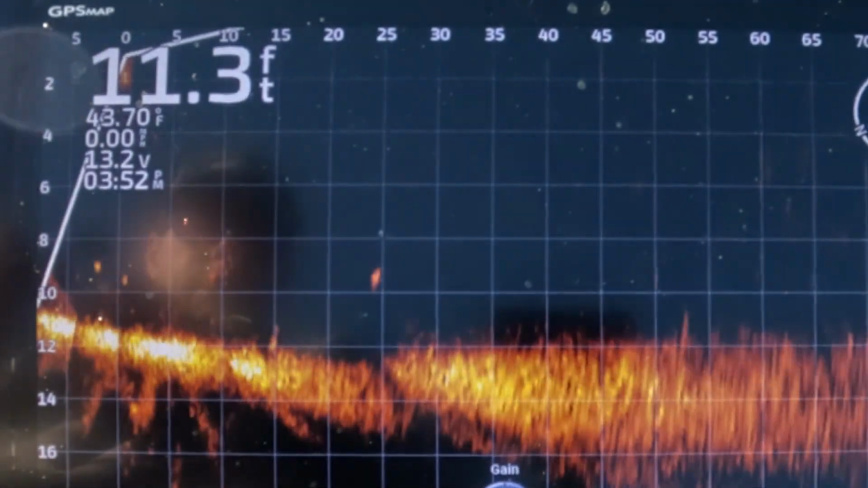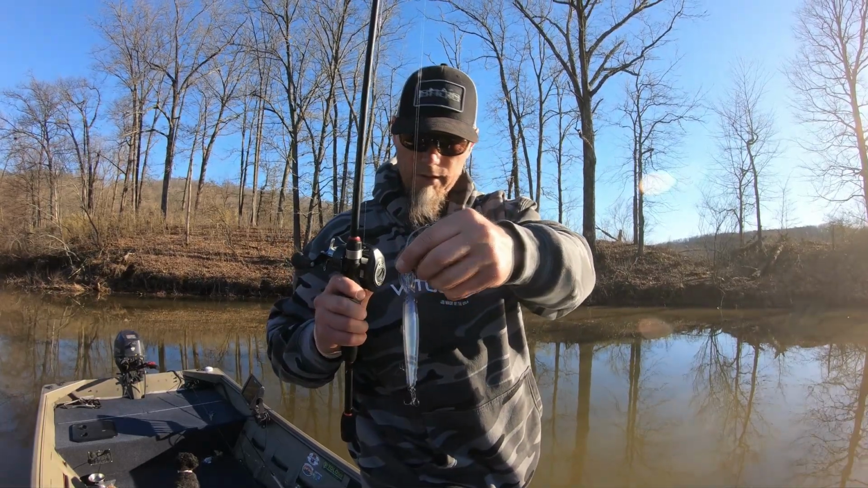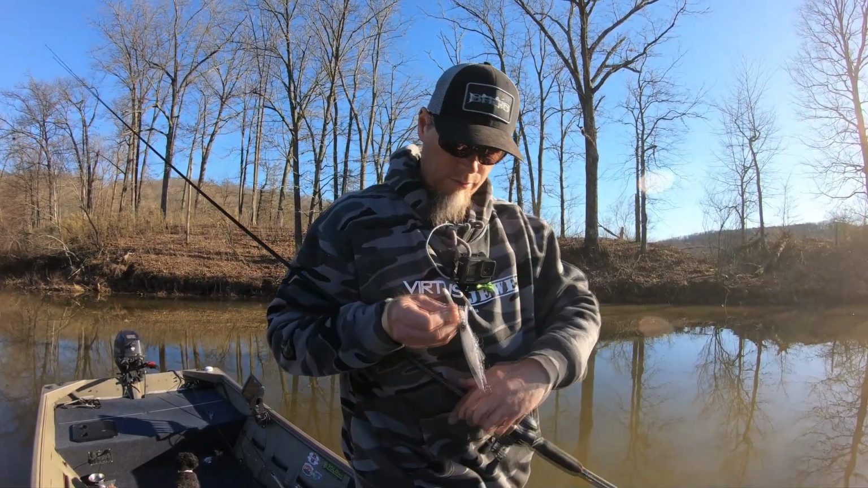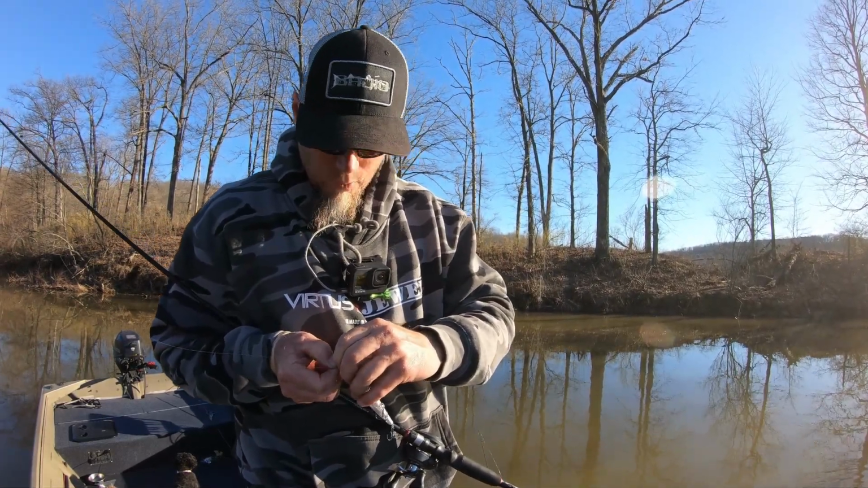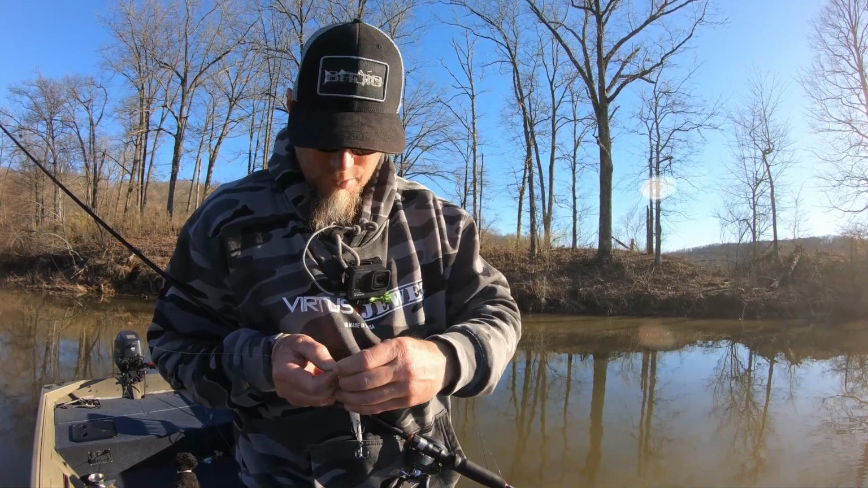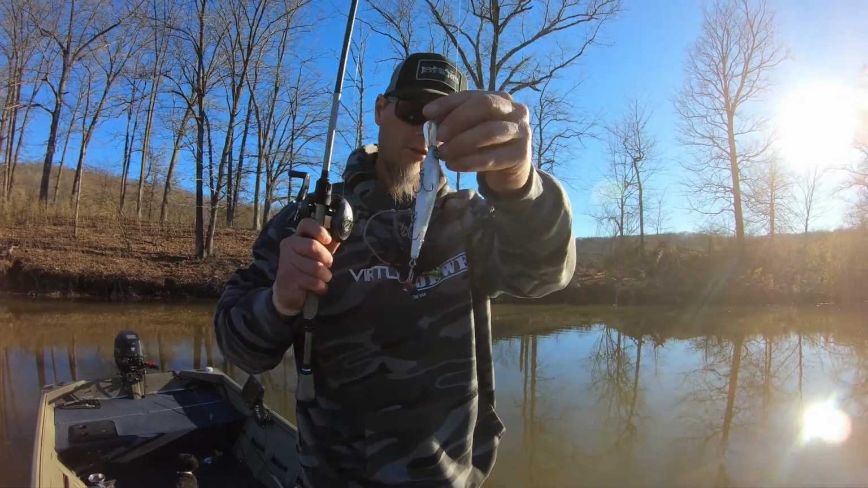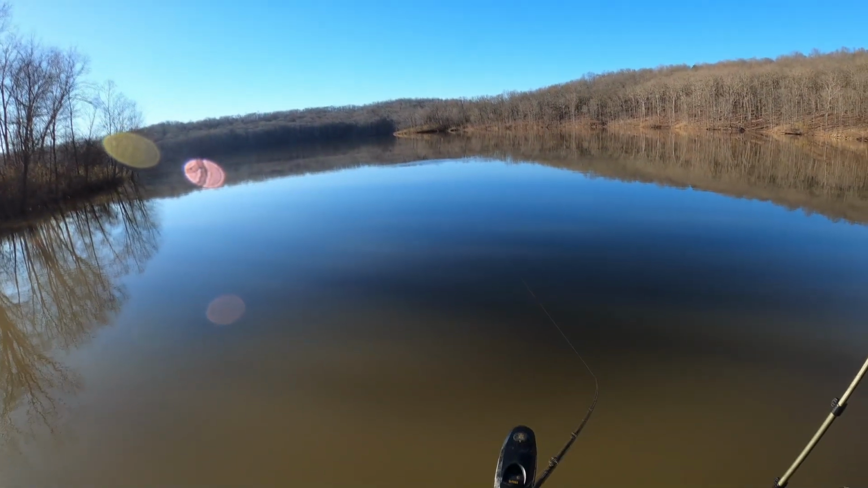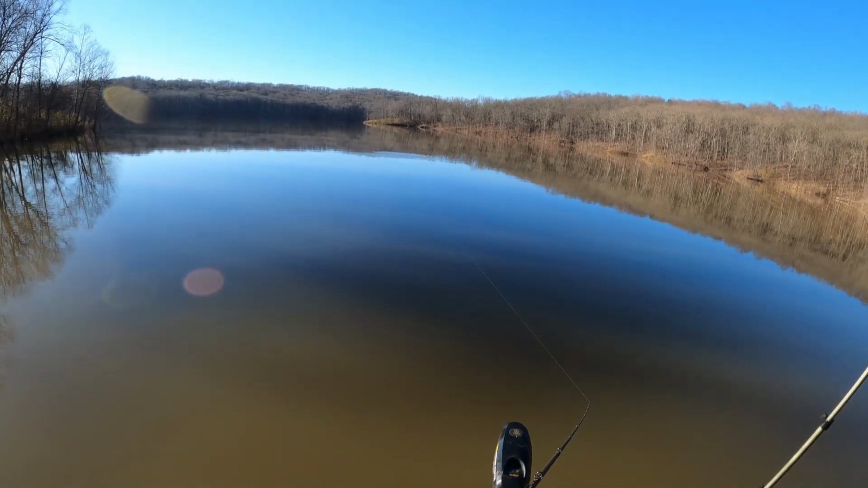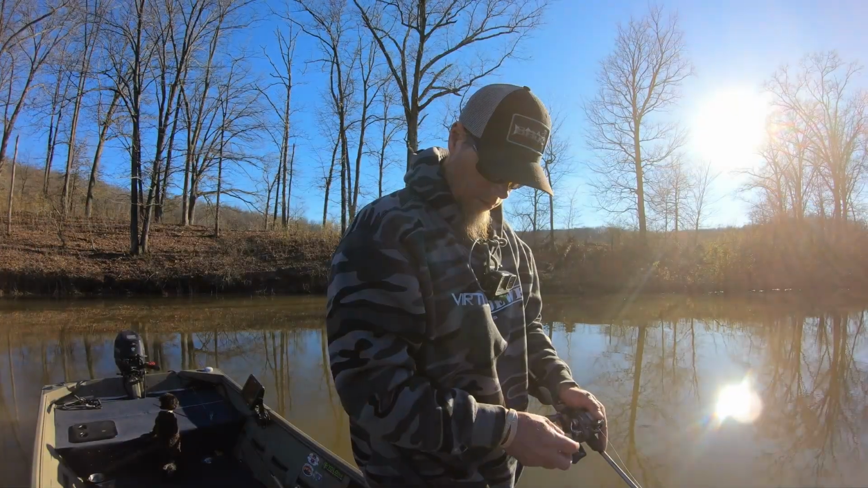So this sucker is truly a deep diving jerkbait. There we go. That thing hit a good solid 10, almost 11 on the mono. Now let's wrap this sucker up and try the fluoro. I mean, is it going to get down to 12 on the fluoro? I mean, it should, theoretically. All right, here we go. This is the Strike King J300 on the fluoro. I'm making about an 80 foot cast. Reeling it down. Jerking it a couple times. See if we can pick it up.